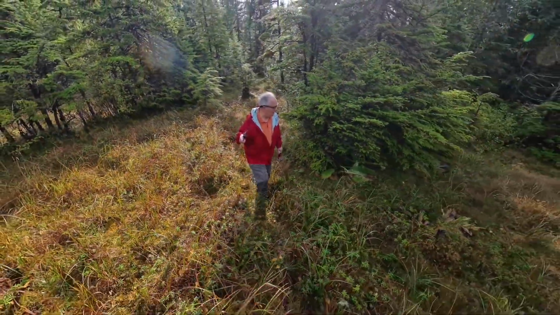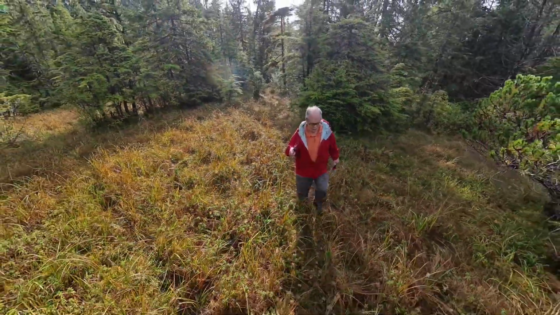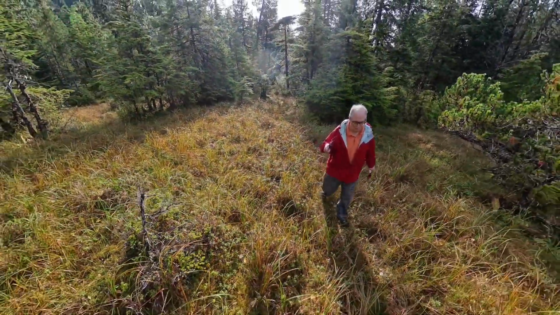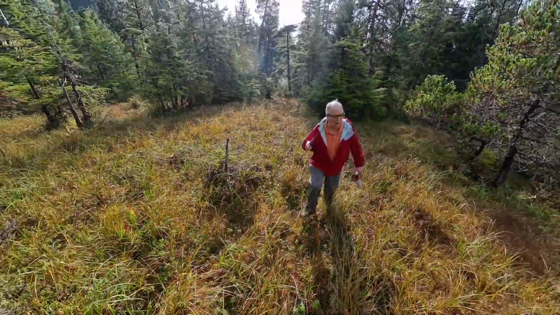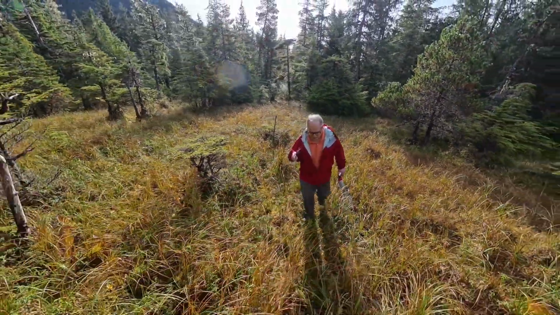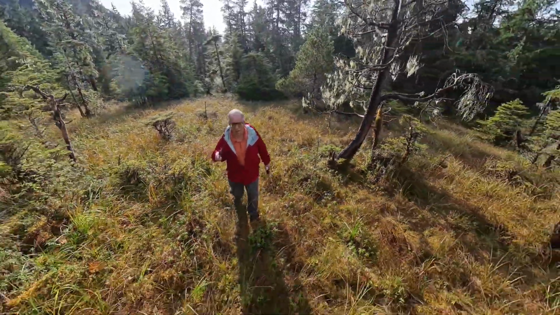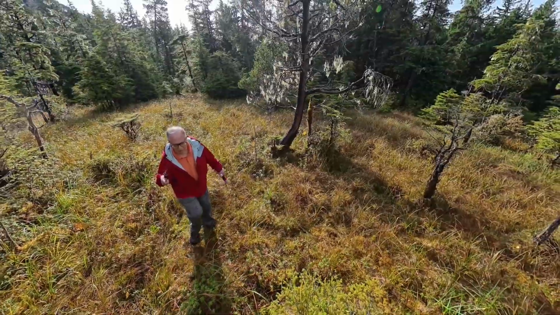Anyway, it's a pretty good jaunt up the river for me. It's not easy. Notice I'm taking the bear spray with me, and I always go in the middle of the day, so I have a less likely chance of running into a surprise. So let's go check out my trail camera and see what I found.